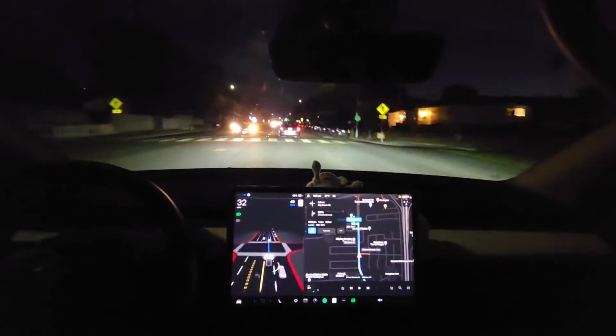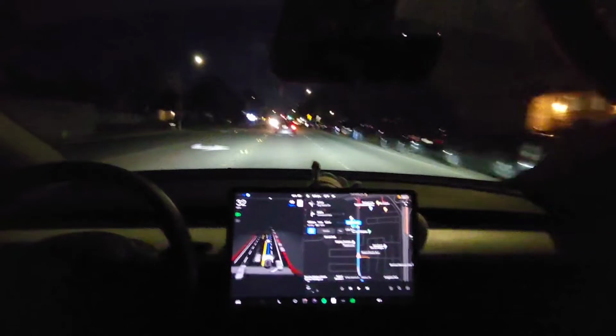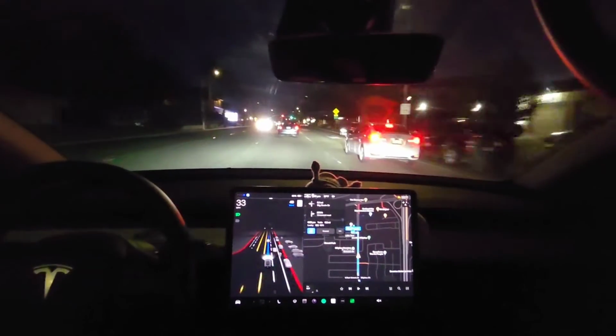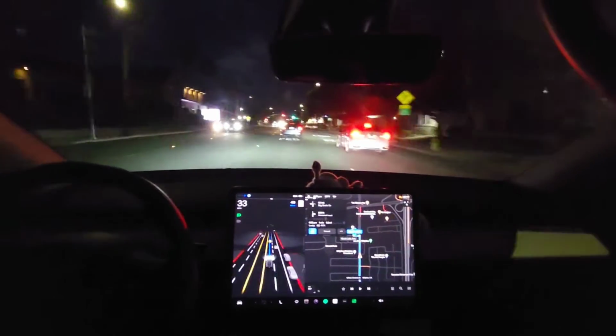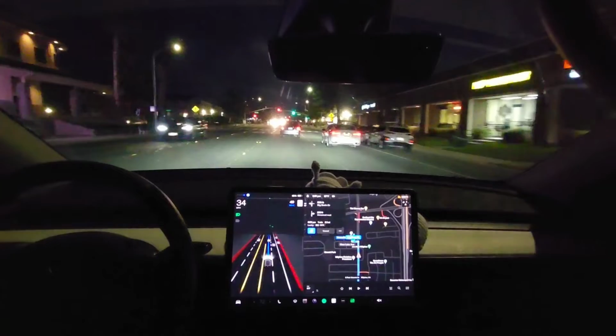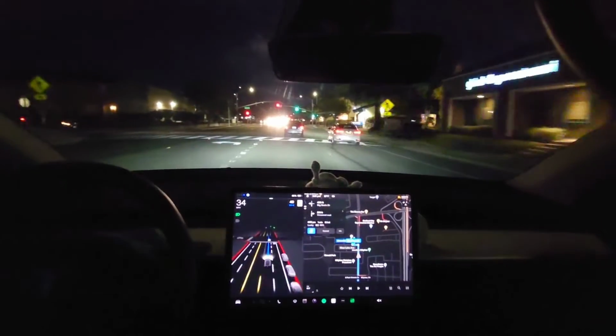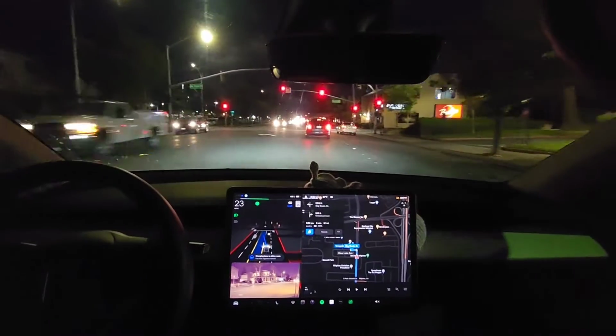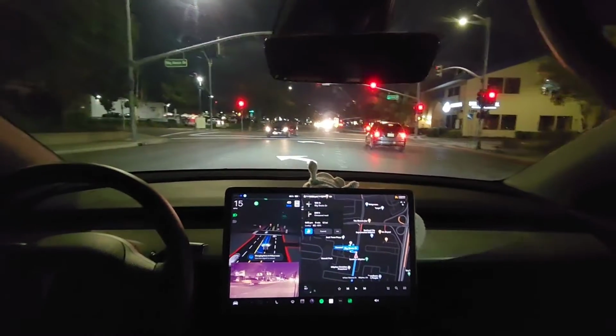Okay, we're almost there. Almost at our destination, and then we'll see you guys on the way back. In 500 feet, turn left onto Big Basin Drive. It's going to know to slow down and turn left here. Okay, good. It's doing the left turn for me.